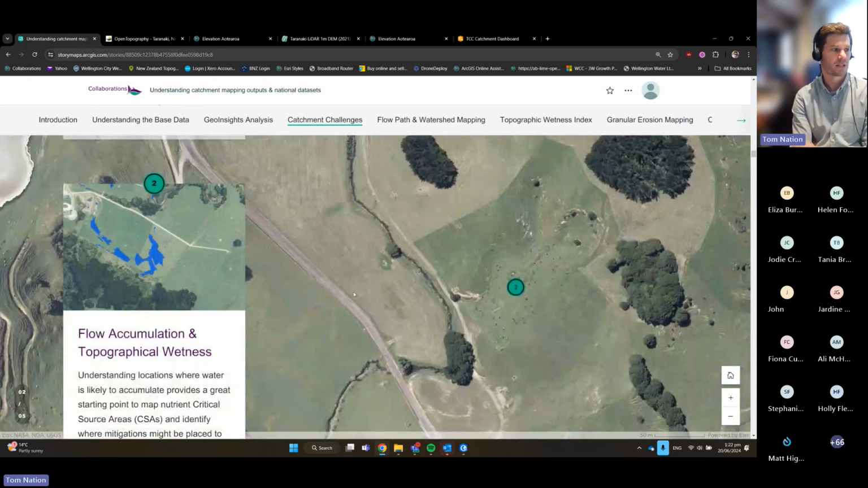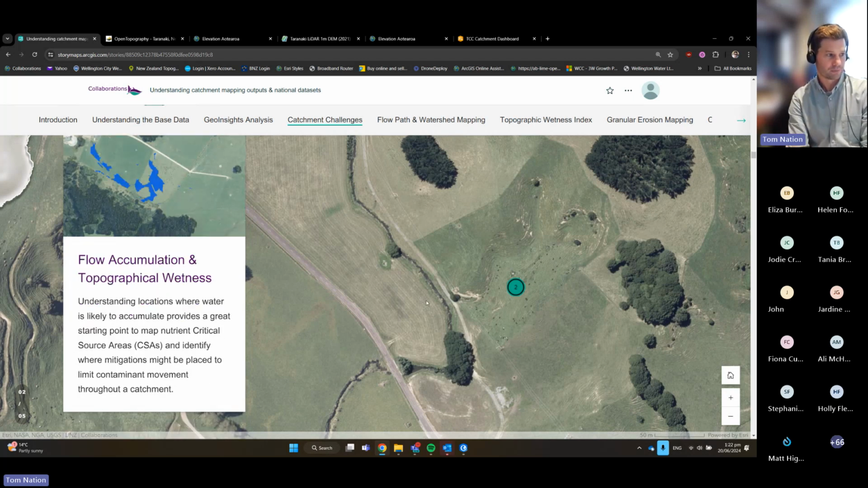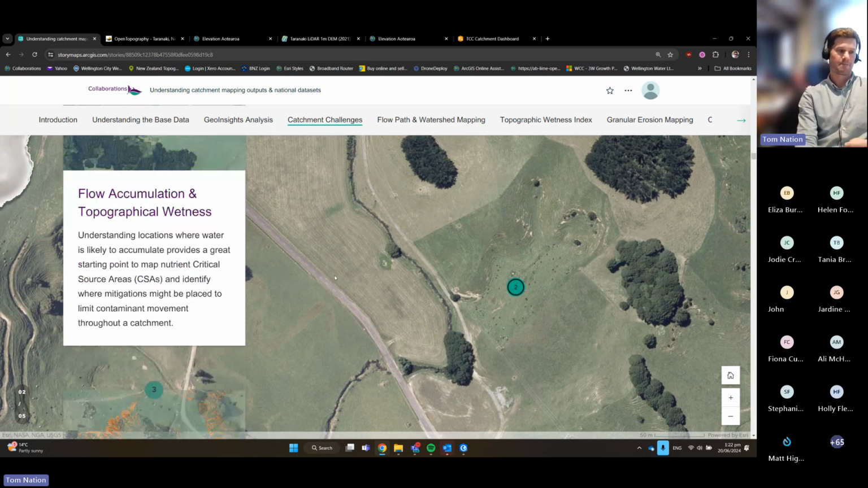Another useful bit of analysis is looking at topographical wetness, and this is a relatively common and well-known output or product of some of the elevation work. Understanding where water is likely to accumulate based on topography provides a great starting point to map things like critical source areas and identify where mitigations might be placed, to limit contaminant movement throughout the catchment.